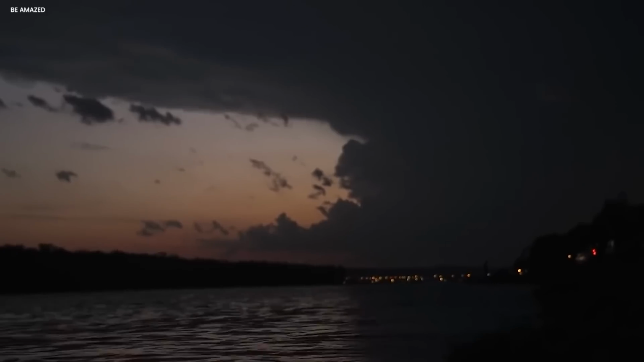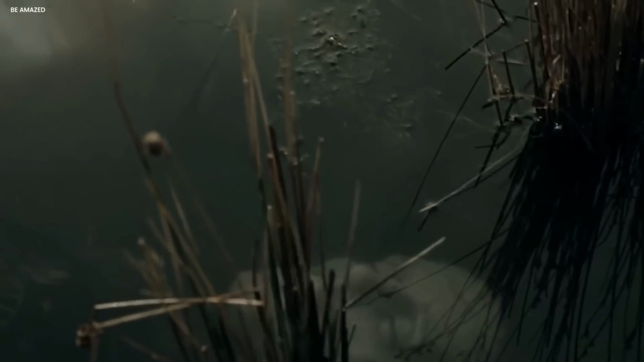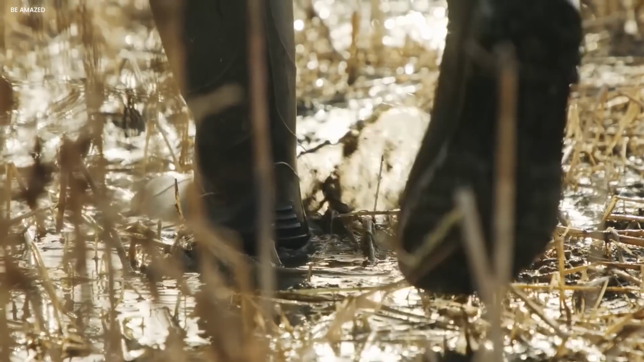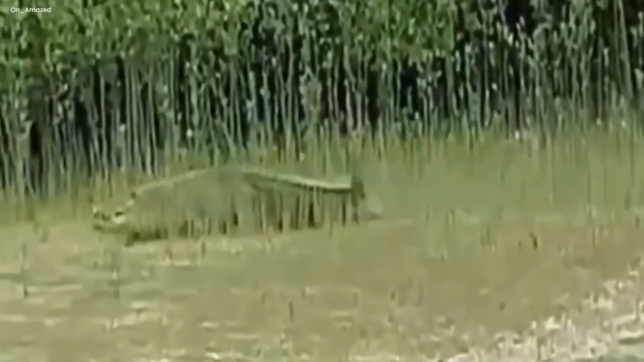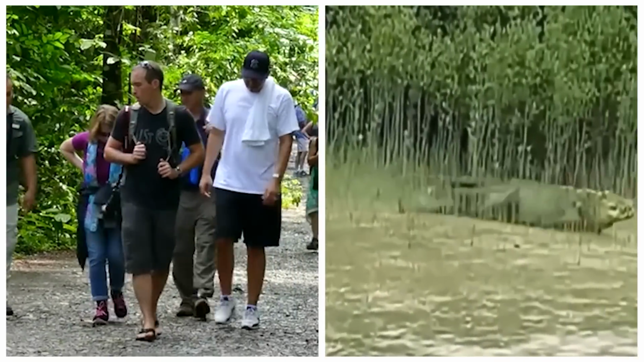Mysterious swamp creature encounter. In a quiet, eerie swamp, a group of unsuspecting visitors stumbled upon something that left them feeling uneasy. They recorded a video on that day, and it would stay with them for a long time. As their camera rolled, the swamp's murky waters were suddenly disturbed by an astonishing sight. The visitors, hearts racing, couldn't believe their eyes as a strange creature emerged.